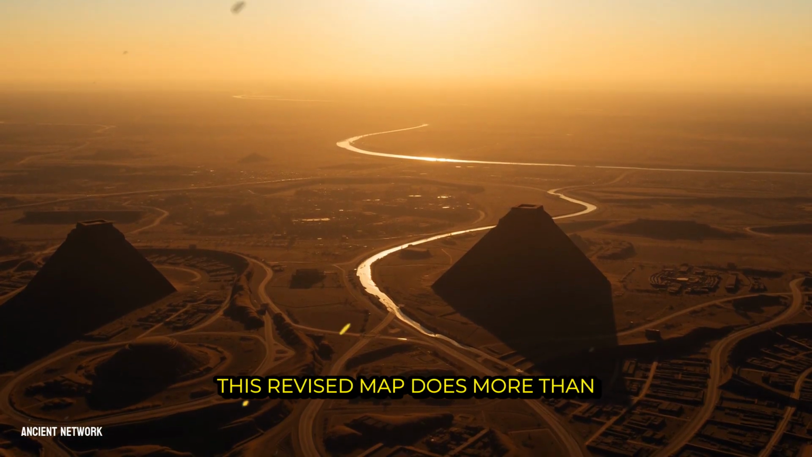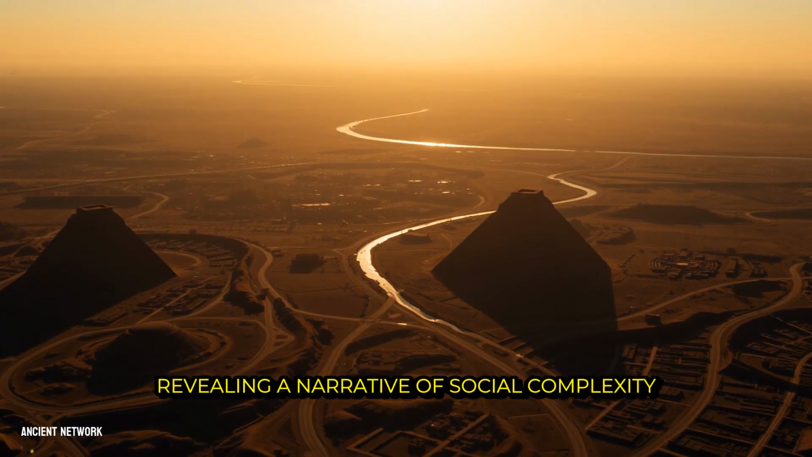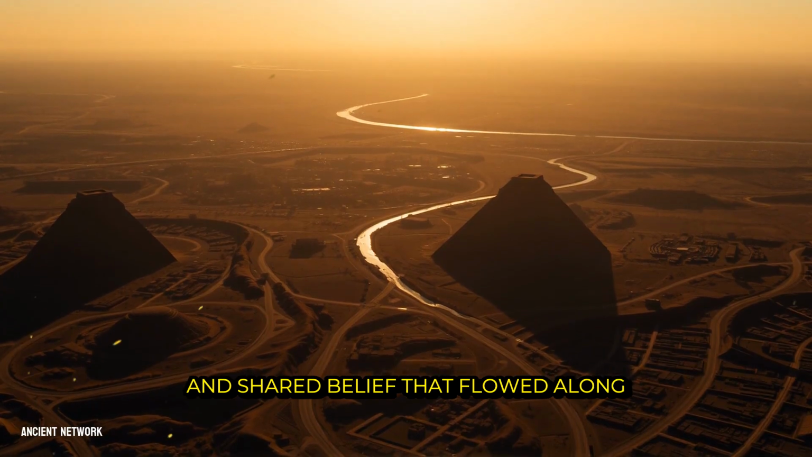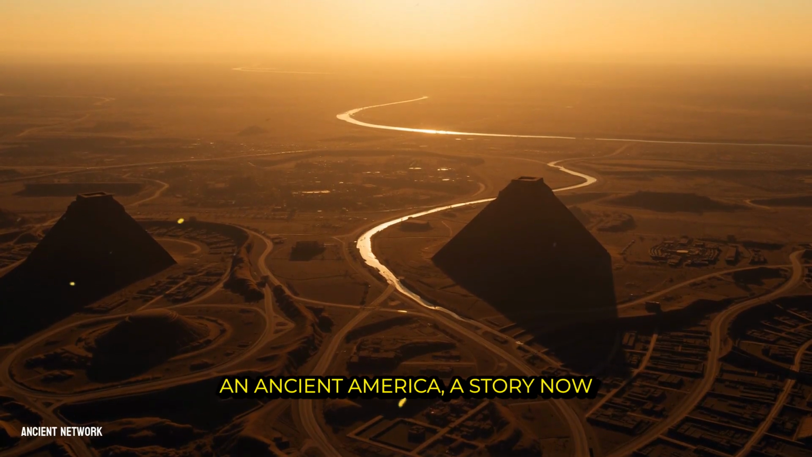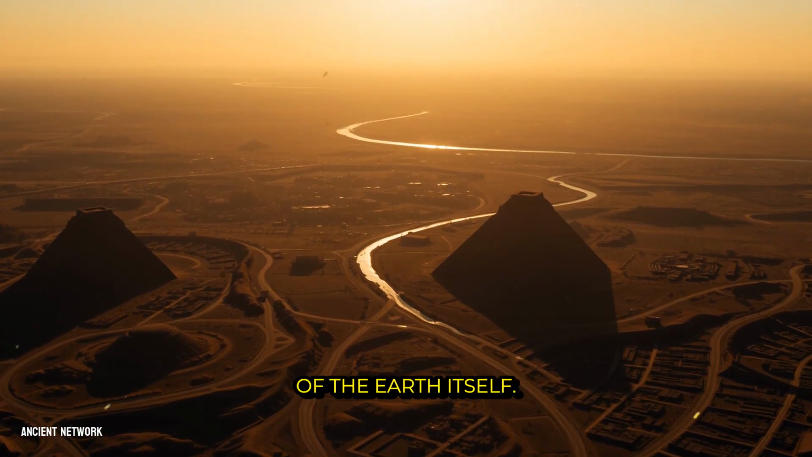This revised map does more than add dots, it draws the lines between them, revealing a narrative of social complexity and shared belief that flowed along the rivers and ridgetops of an ancient America, a story now being read from the subtle contours of the earth itself.